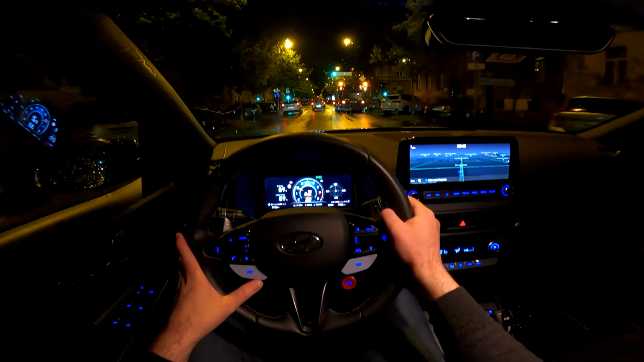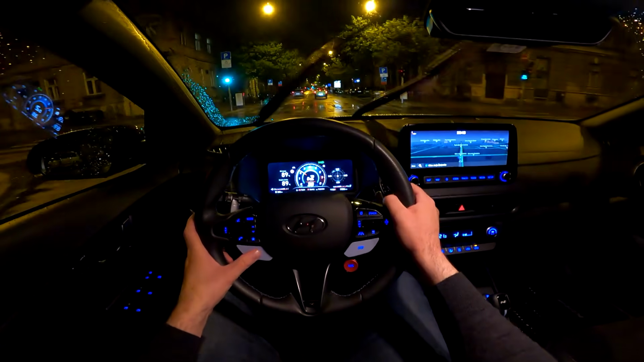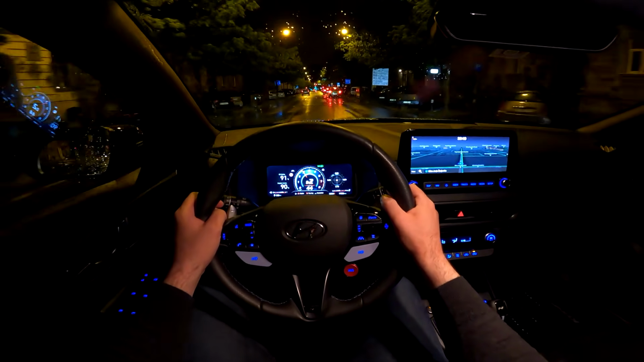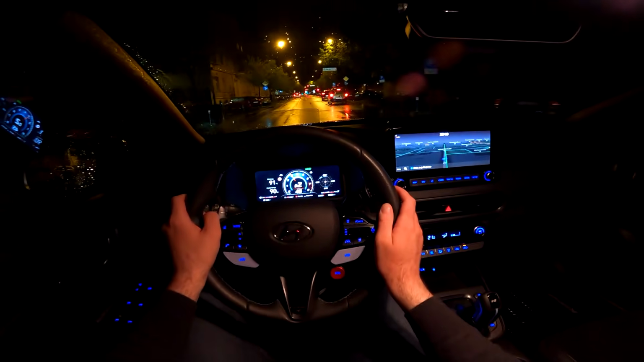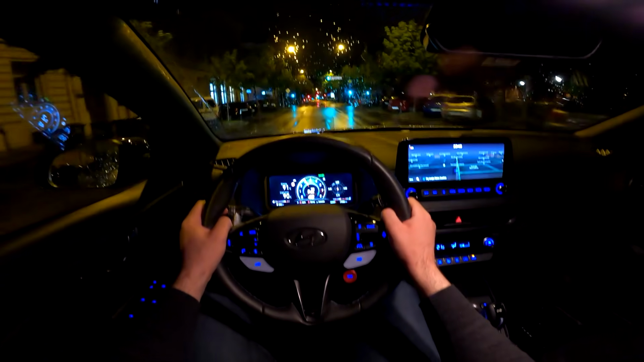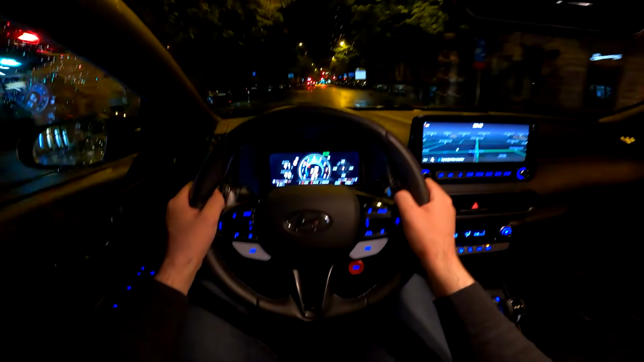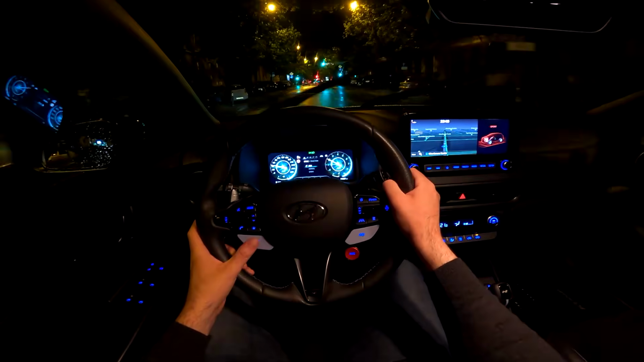If you want to drive with, let's say, less attention, and this car really gets a lot of attention, so a lot of people are looking at it because it really looks impressive with those sporty bumpers and large 19-inch wheels, as well as those exhaust pipes at the back. So if you want to be a bit more low-key, you can put the Eco mode.